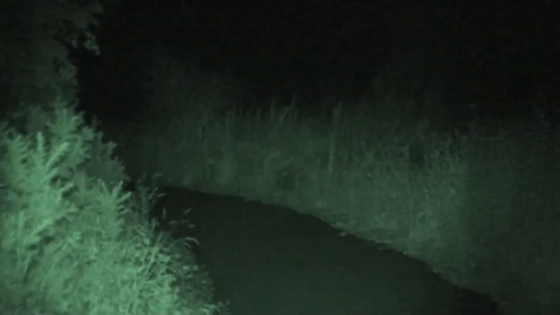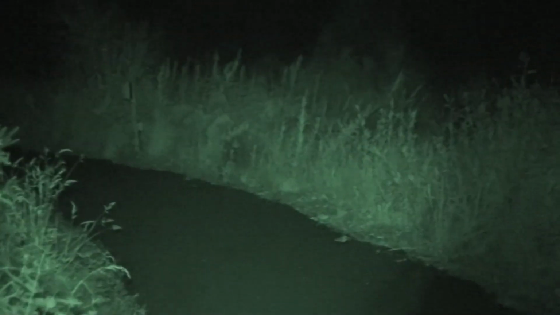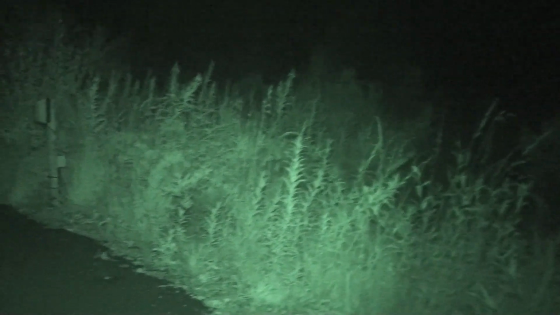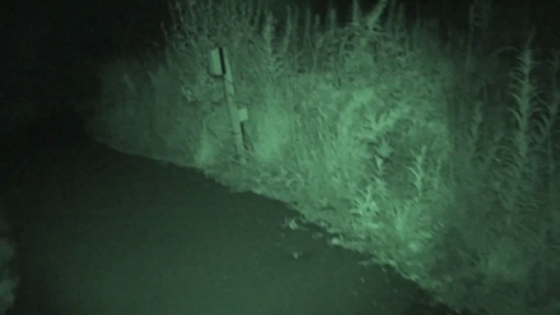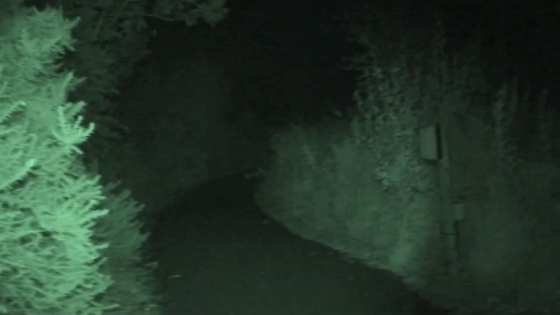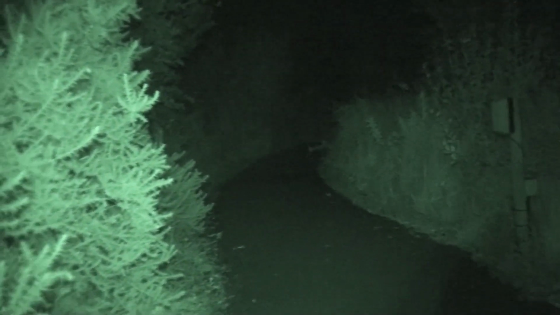You see, when light works, when it's got something to reflect off. But I can't see anything. I'm walking into the grass here. Oh, this is a struggle. Just briefly, for a second, I'm going to stick it on ordinary vision. That's what I can see, folks. Oh, I'm in the grass.